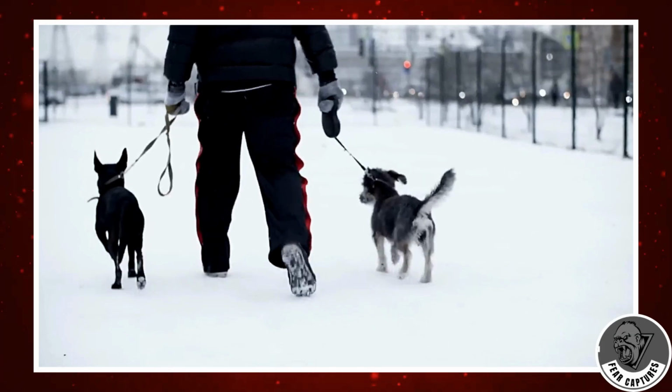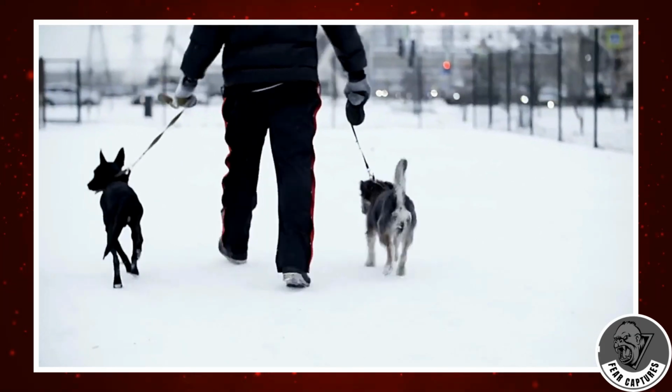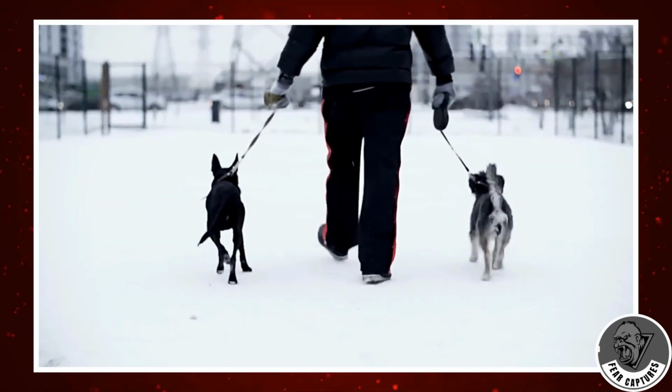A quiet winter scene. Someone in a dark coat walking two dogs through the snow. Nothing out of the ordinary, or so it seems. But take a closer look at our mysterious figure. That hooded silhouette, hands in pockets, strolling through the cold. Can you tell if it's a man or a woman? Now, what if I told you it's not a person at all?